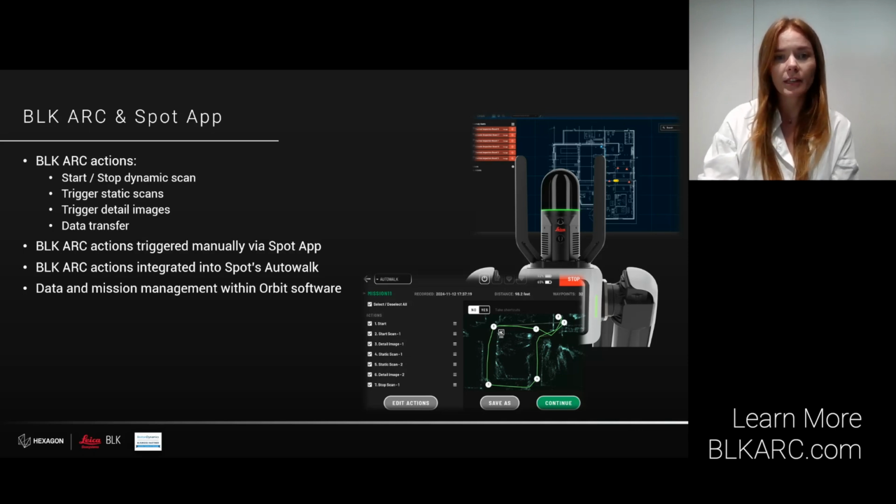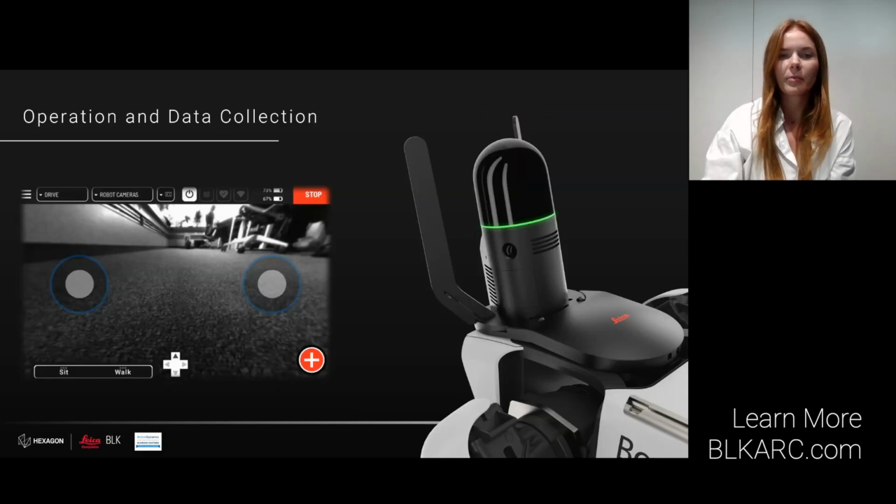And in the Orbit Fleet Management tools, users can schedule reality capture missions to be run at a specific time or create a schedule for repeated scans. The BLK ARC Orbit extension also allows you to edit existing AutoWalks and turn inspection missions into reality capture missions and download collected data. Now that you are familiar with the features, let's move on to how to use the system.